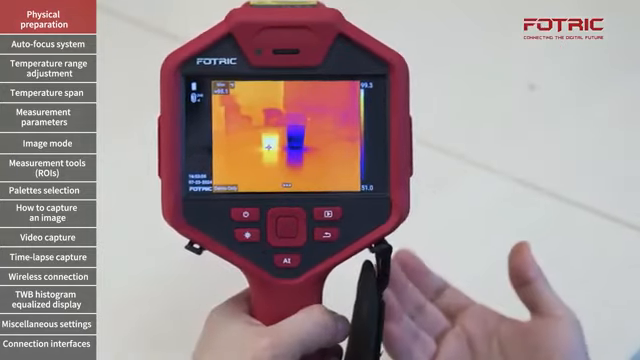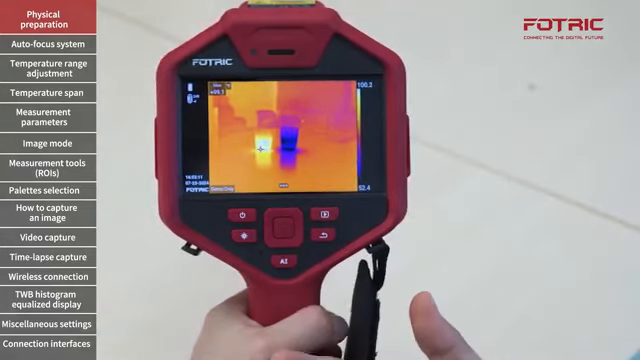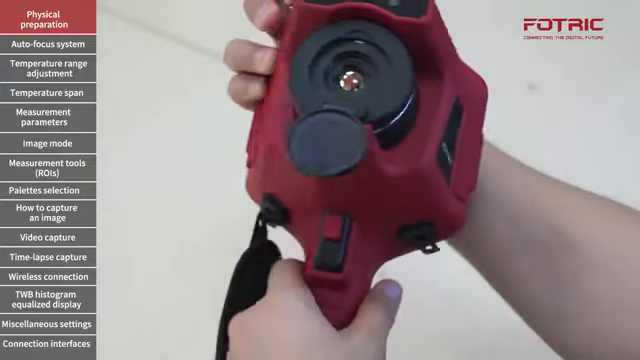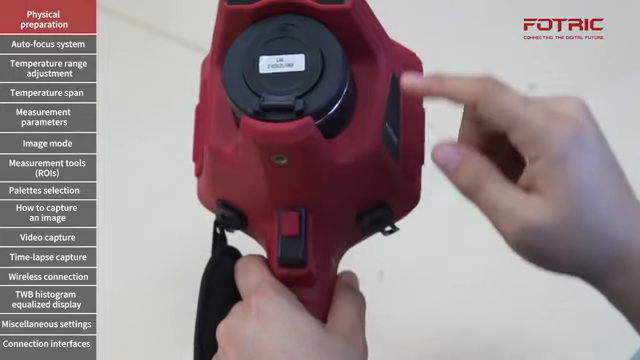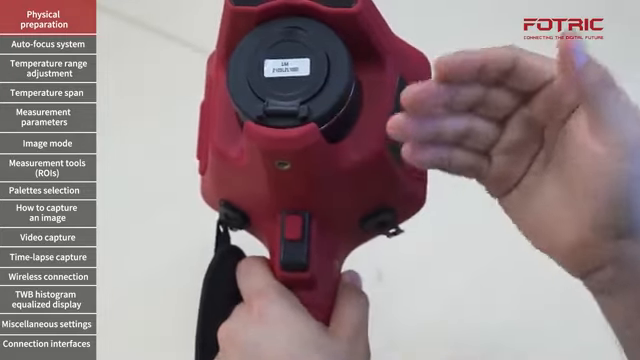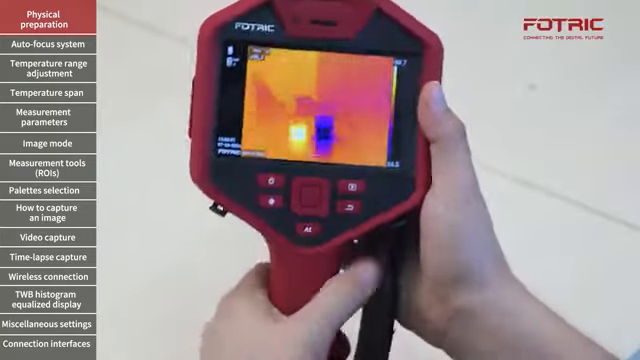Now, let us talk about focus. In order to get a good thermal picture, it is fundamental to get a good focus of it. So, first of all, the camera comes with an automatic focusing system that is activated by this red trigger button. The camera uses two methods to focus. One is by thermal contrast, and the other one is by using a laser distance ranger. We're going to start with one of them.